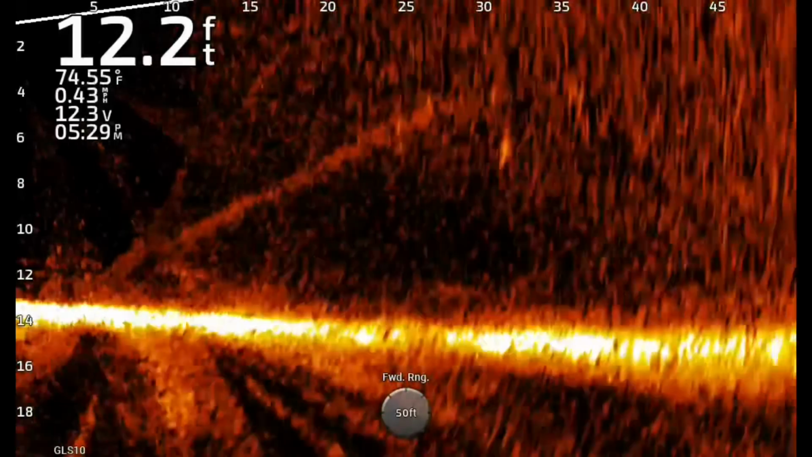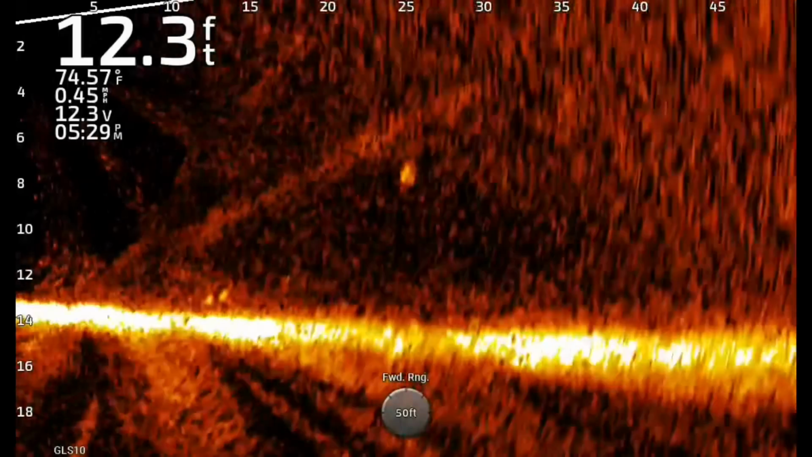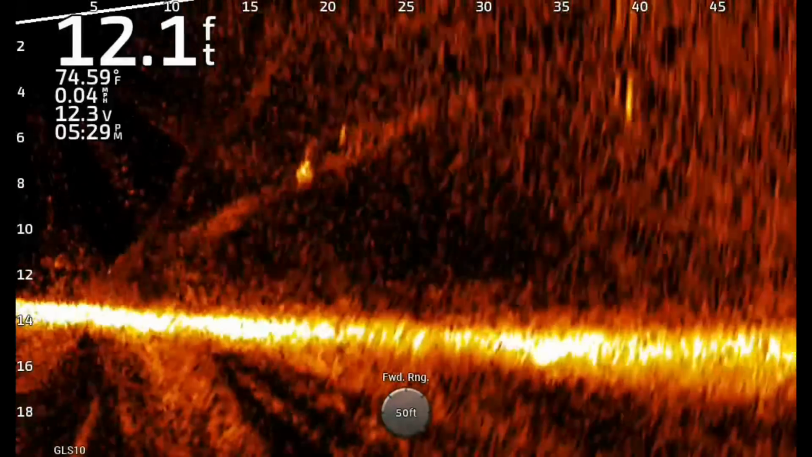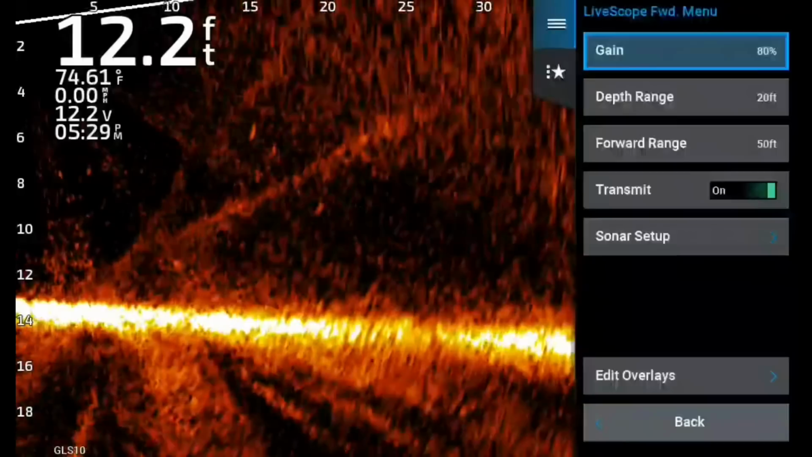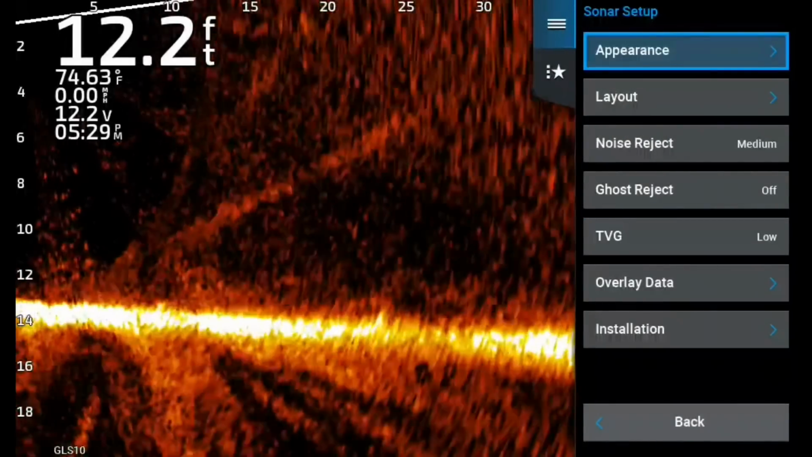Another lesson here: just because you can jack it up in gain does not mean an increase in the picture. The picture doesn't get better just because you can see more. There's a fine line, and I think I found it. That looks horrible. That's too much gain.